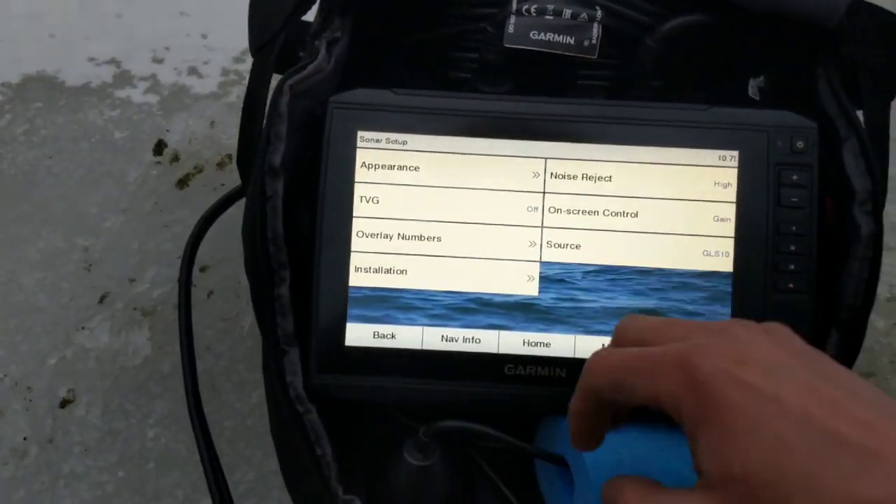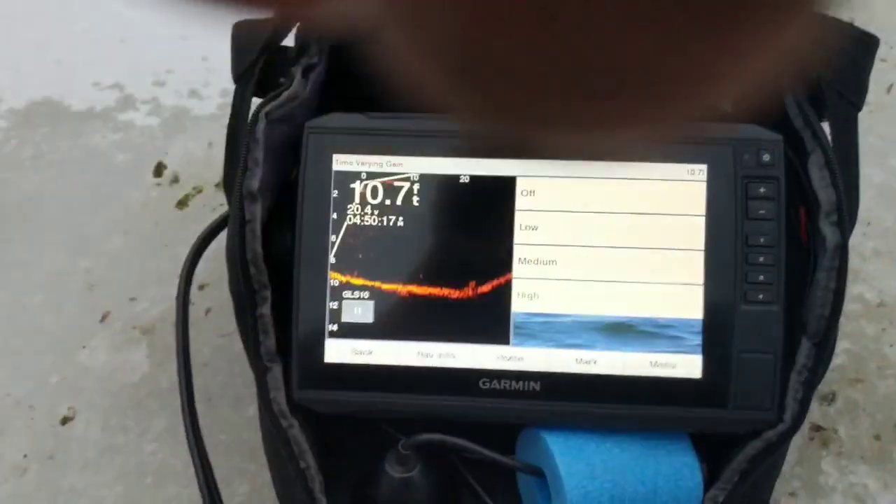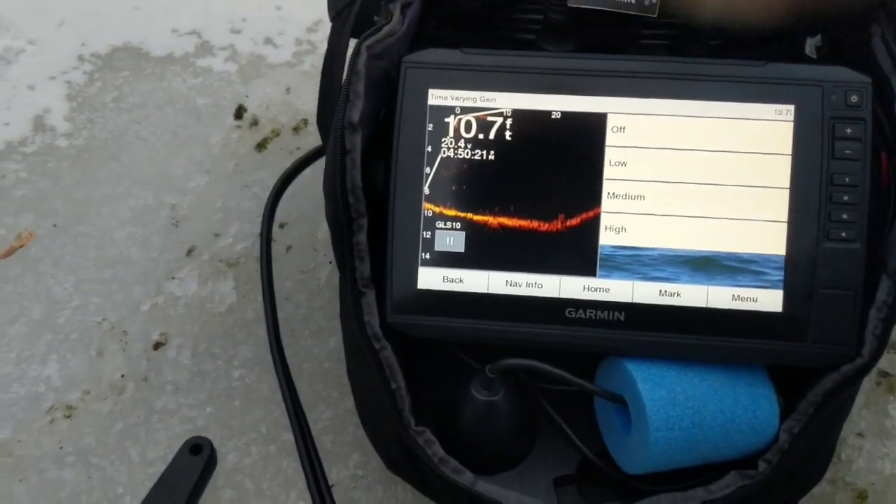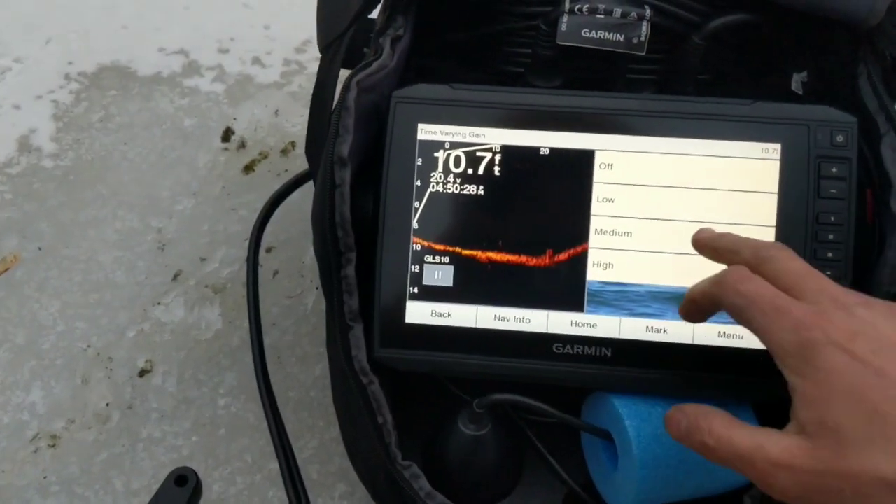Now we're going to go back. Next one we're going to go to is this TVG, or time variable gain. To be honest with you, I'm not completely sure of the science behind it, but I do know that it clears the water up a lot. So let's just say go to high, everything's gone. I think it varies the gain for the depth of water.